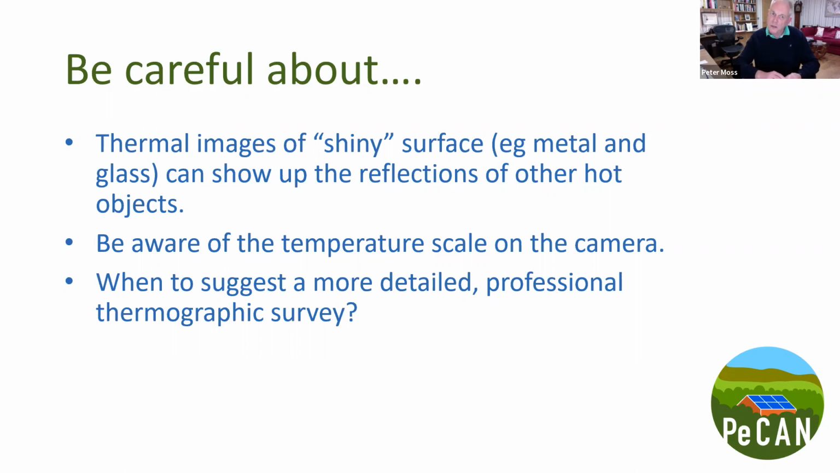Thermal images are quite reflective on certain surfaces, shiny metals, glass, etc. So you need to be a little bit careful about that.